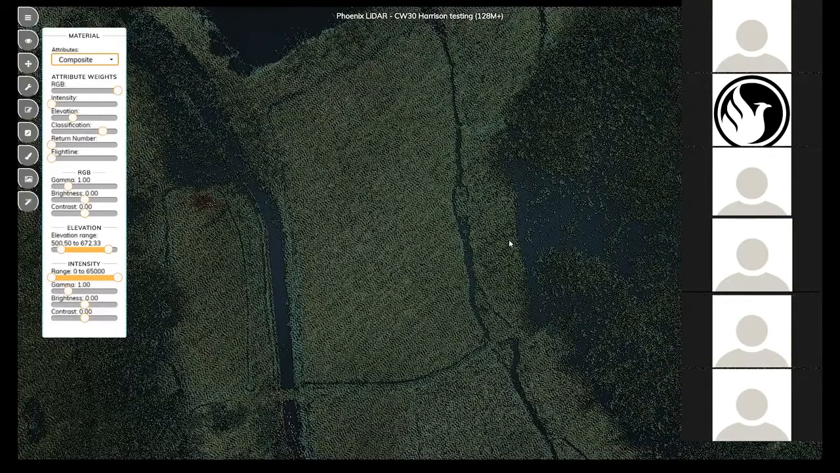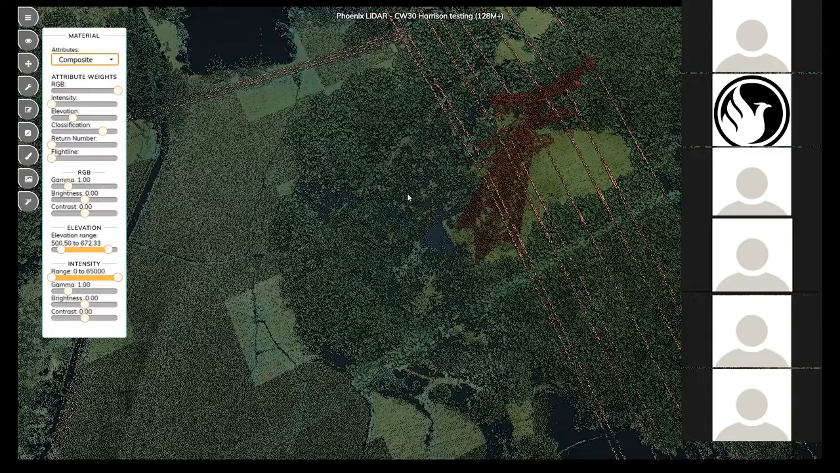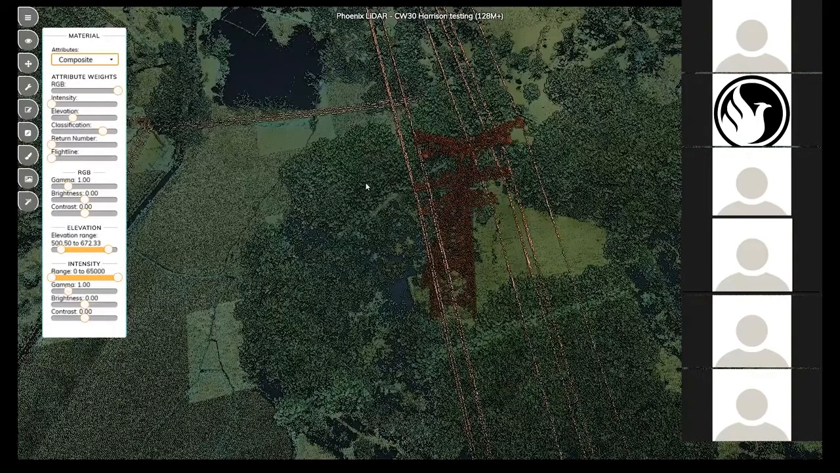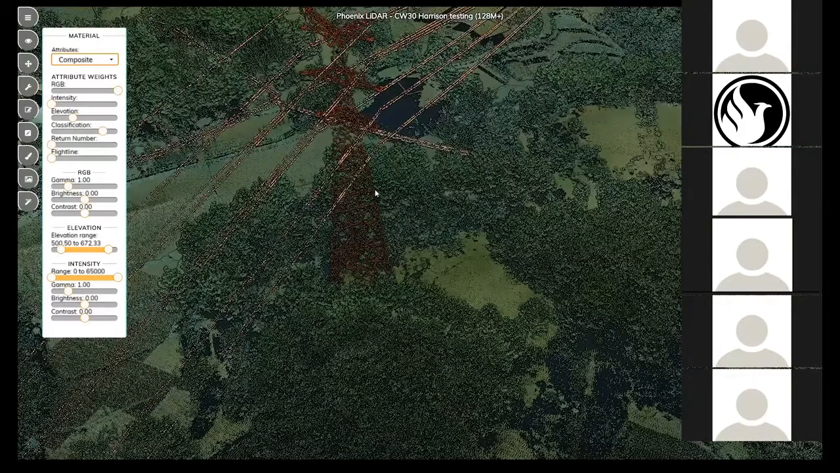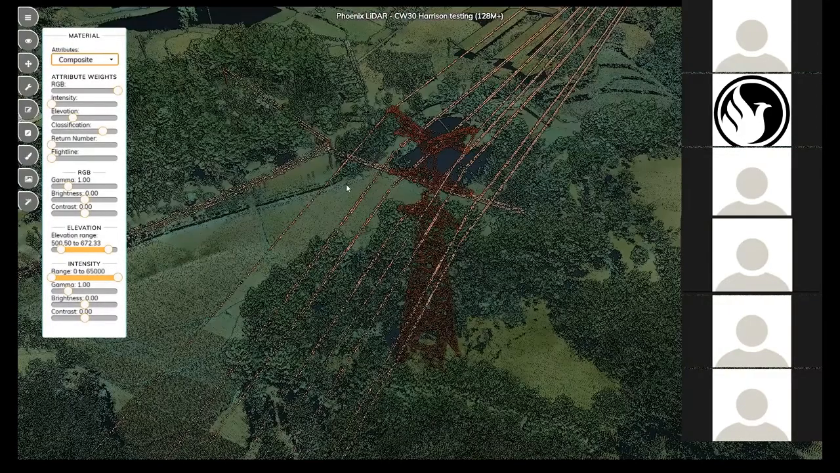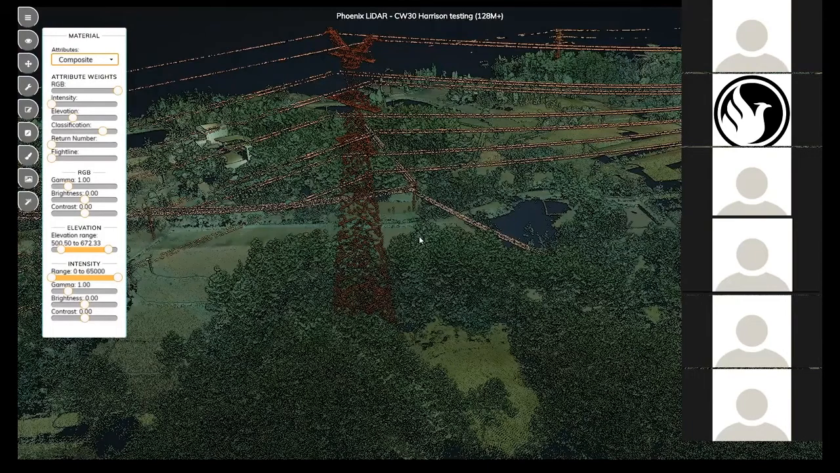In 2 passes, we can see that yielded really great detail on the infrastructure. With this data, it would be really easy to model the wires and make nice detailed models of towers or any other infrastructure that you might be surveying.